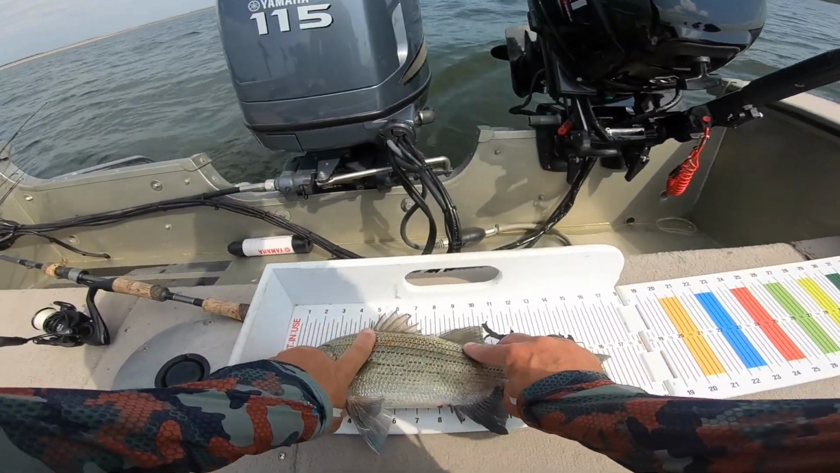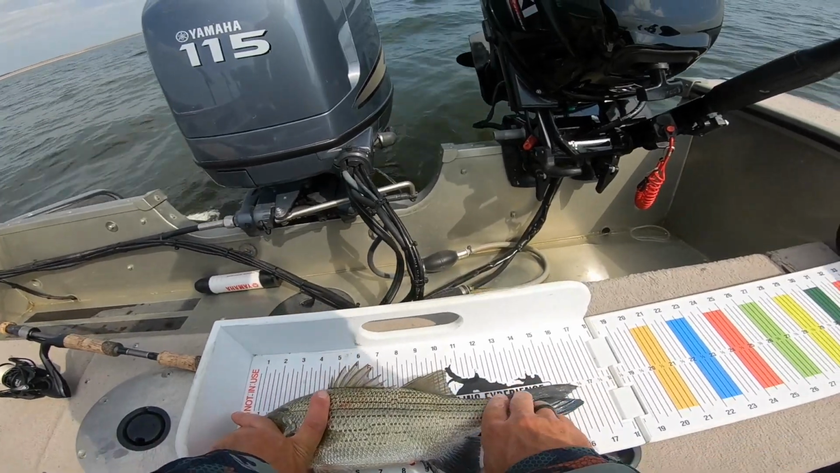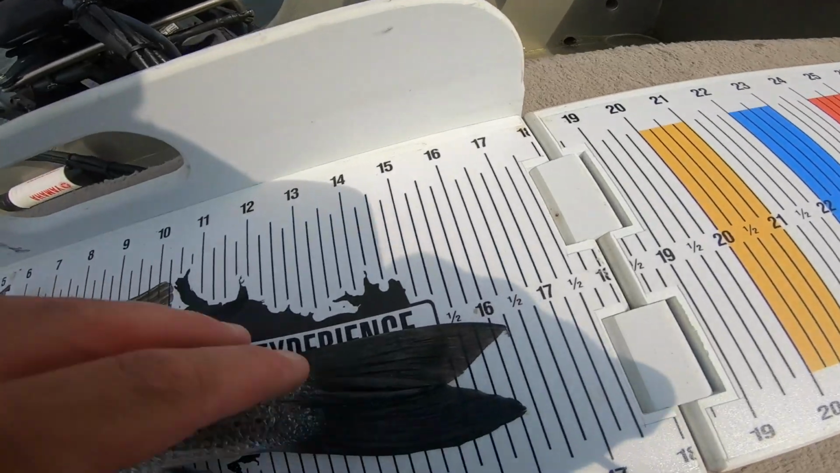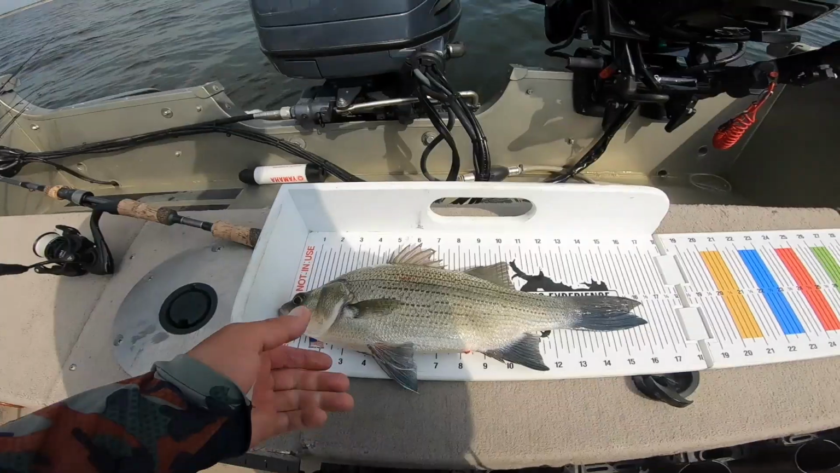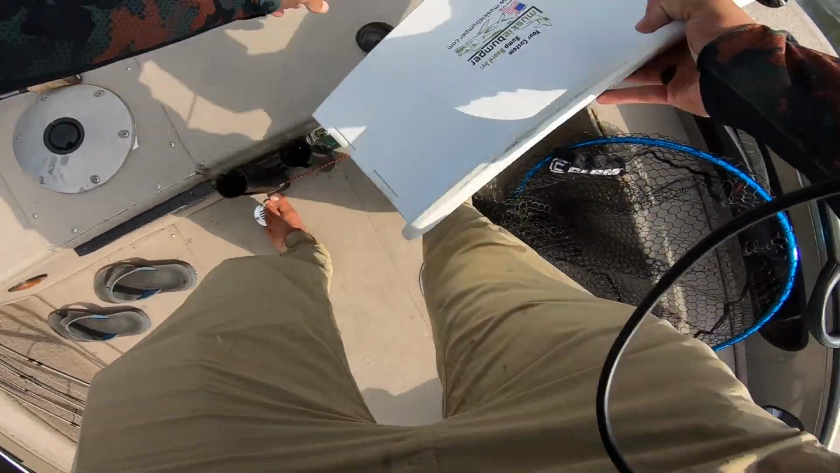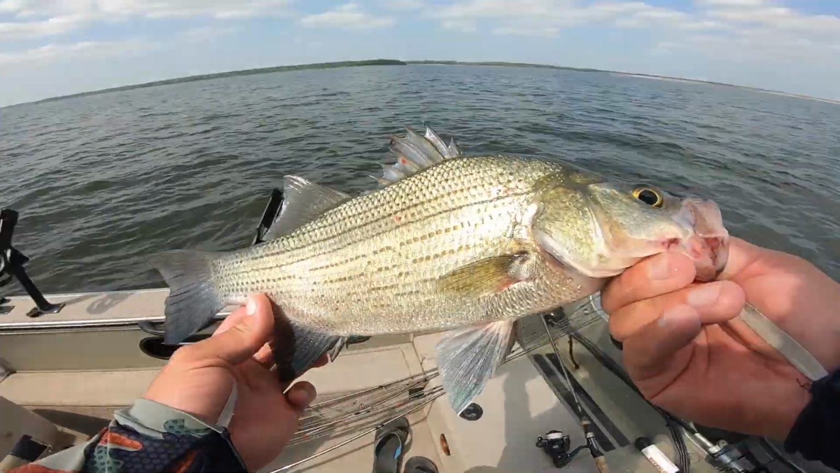Average size today is, yep, 16 and a half. Right on the nose. We love big white bass. They are our friends. He's just gonna sit there for now until he cools off a little bit. There you go.